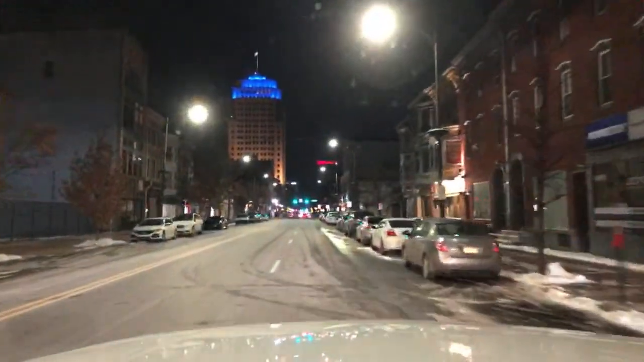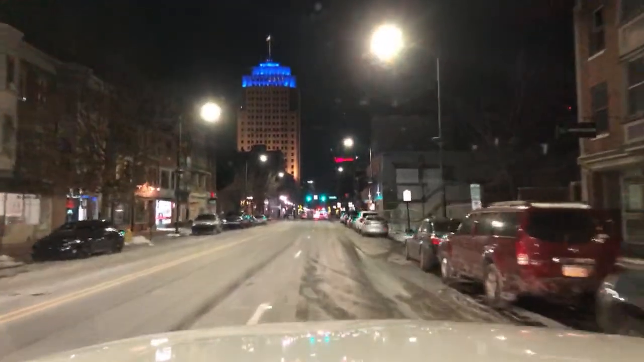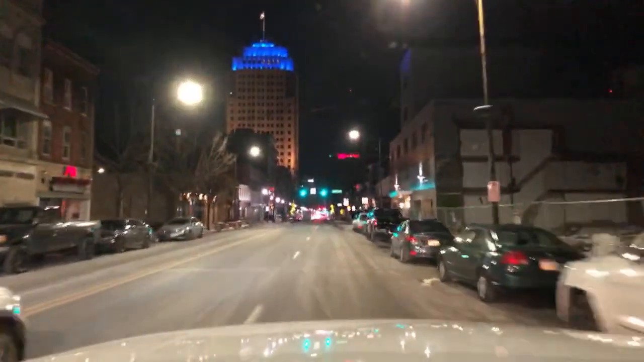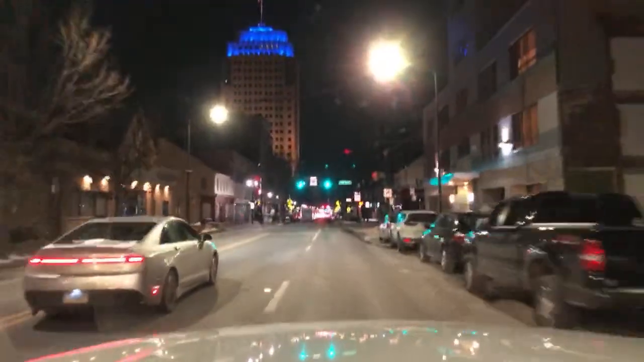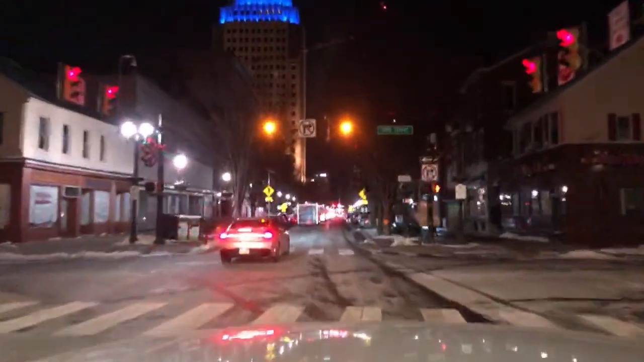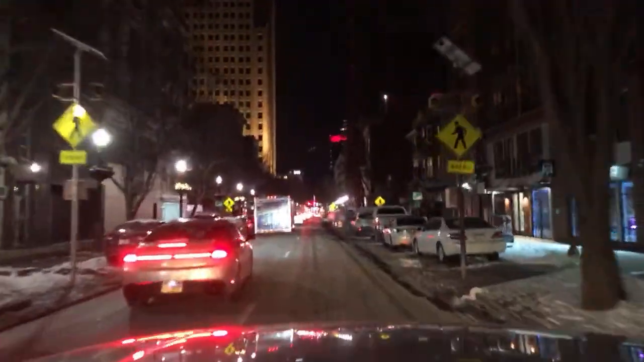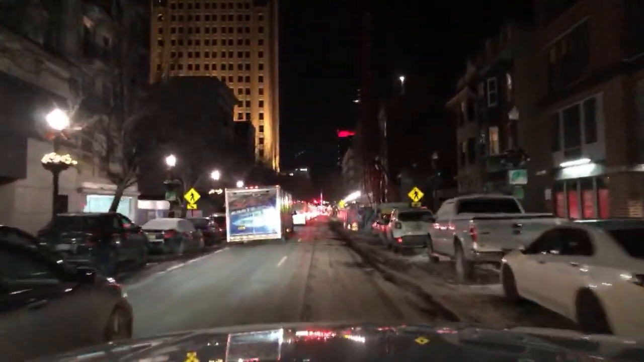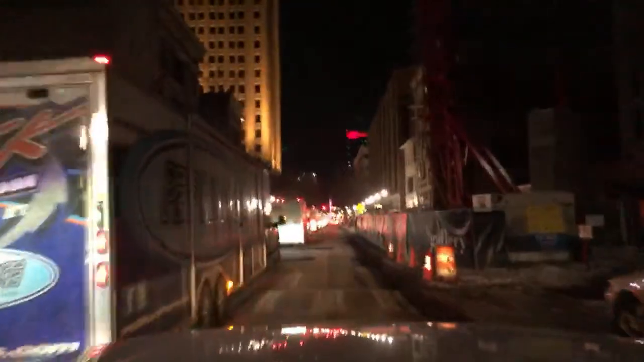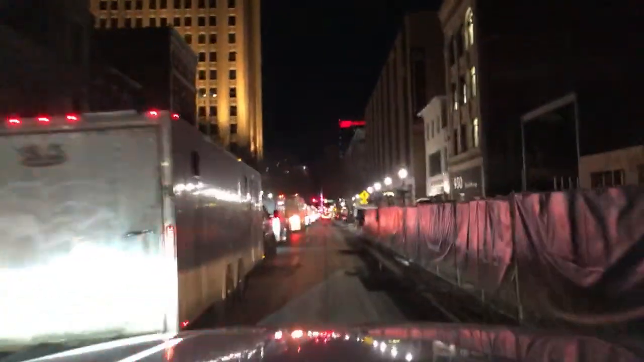Oh man, all the trailers are lined up here. They must have had something going on at the arena. Trucks or some type of car show or something. Yeah, cars. Look at them all lined up here. Let's go down. They're not blocking the right lane. See what's happening down here. Look at them all. Oh, carts. Little go-karts or something.